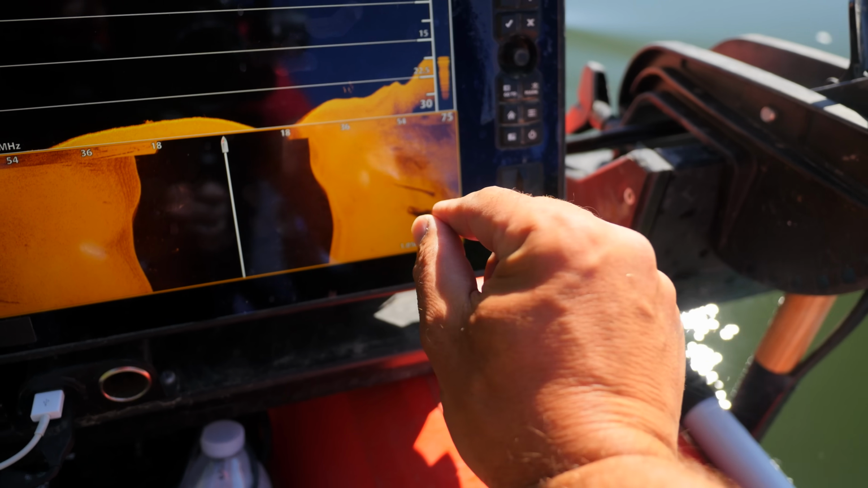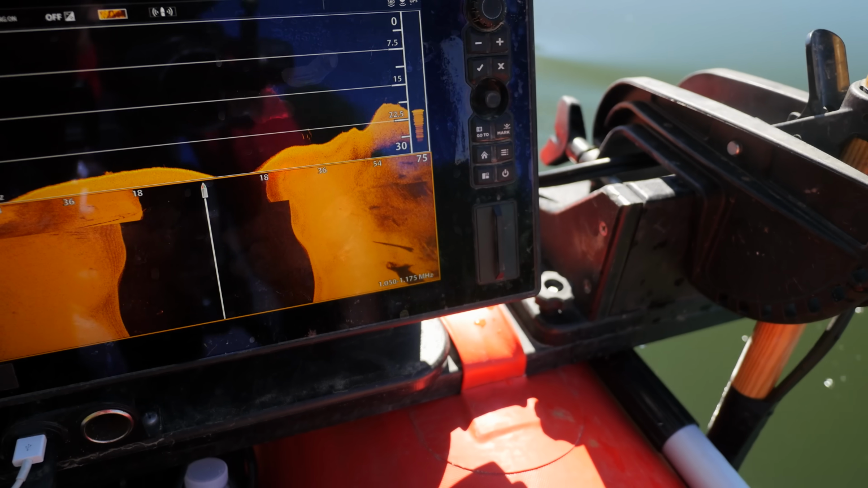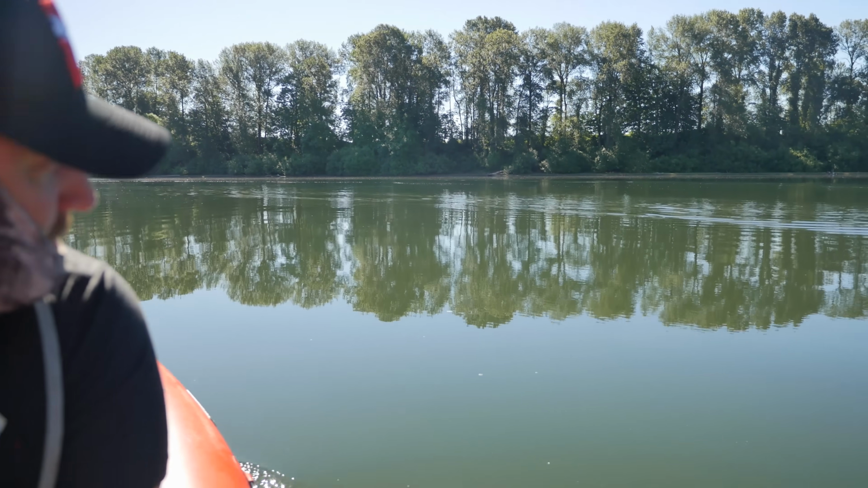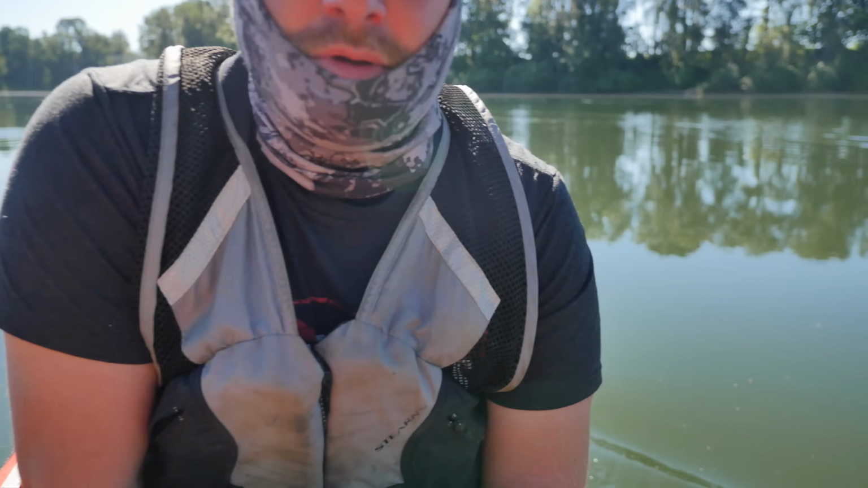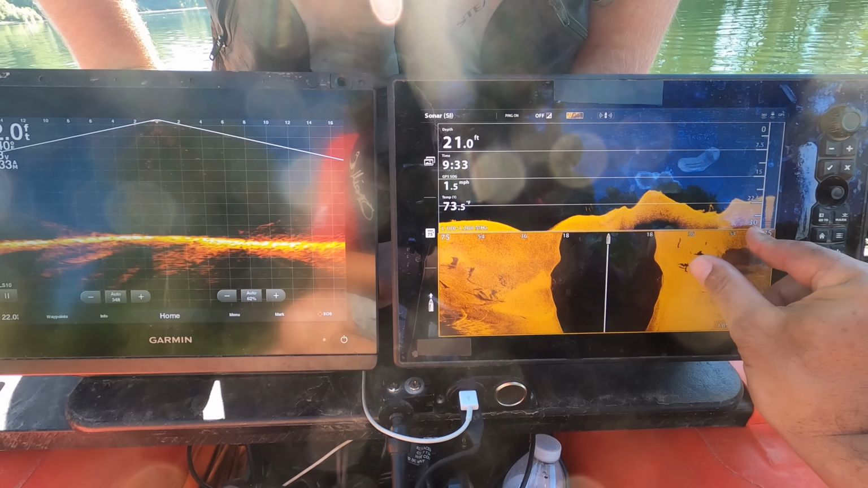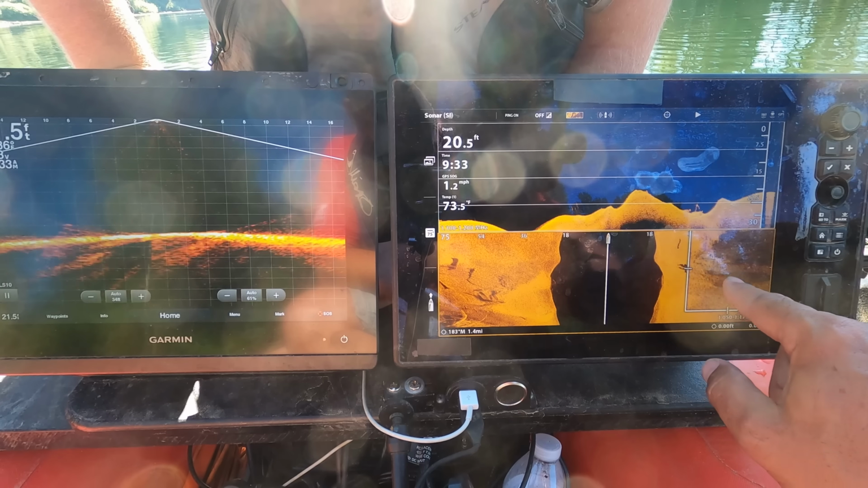So about the size of a vehicle, the way that it shadows, we'll head back over it, check that one out. And you can kind of see where our track is because the water's so calm this morning. Yeah. And so it was off to our right, so now we're heading back over that direction. Let's see if we can pick it up again. Yeah, so it's kind of right here, but I don't think it's a vehicle of any sort. Just the way that it's, yeah, I don't know, maybe.